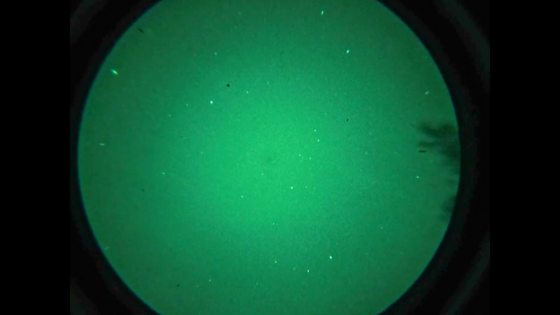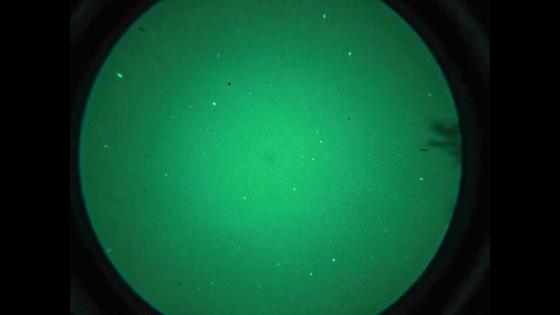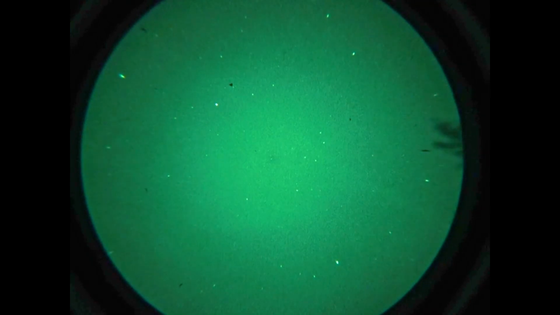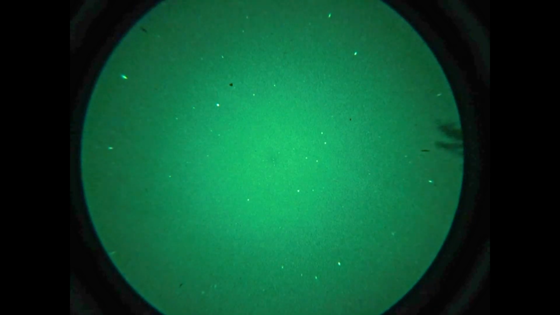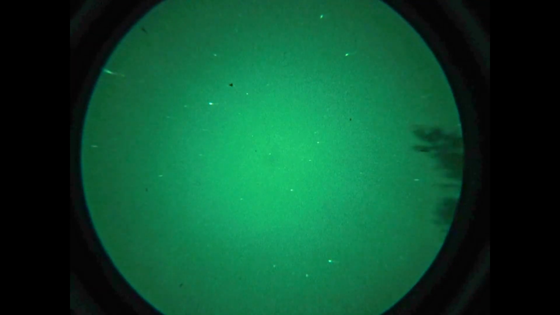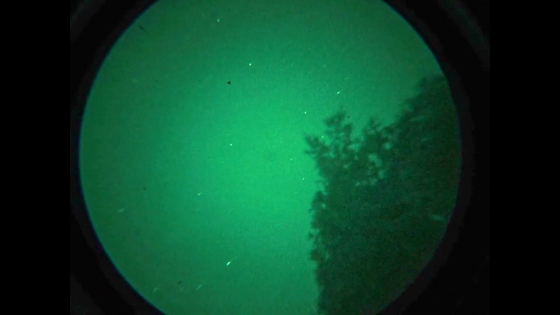This is what I'm seeing just panning around to the east side of my garden. As you can see, there's a lot more visible stars here. On a clear night, maybe a lower Bortle sky, I'm really looking forward to this. When we get to darker skies, it will be absolutely fantastic, I reckon.